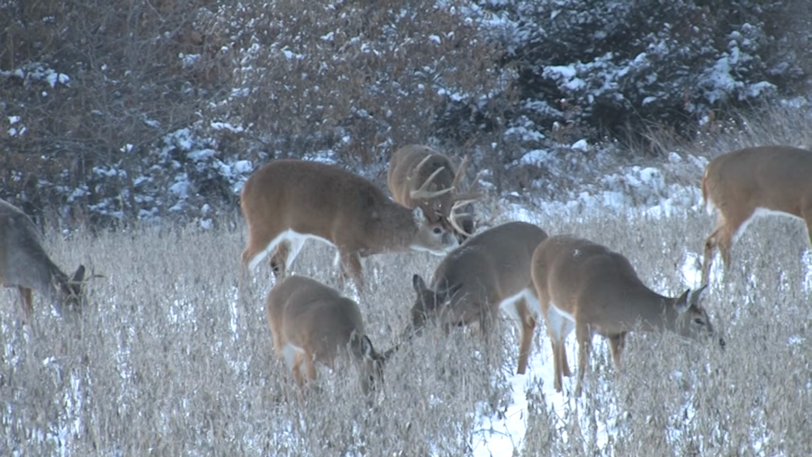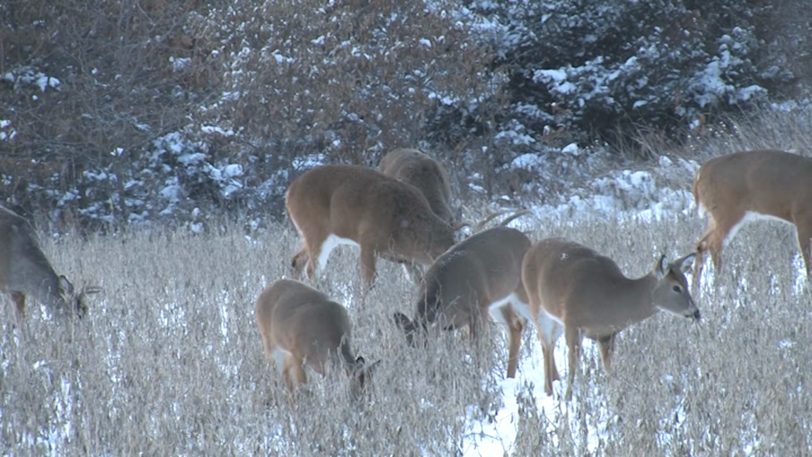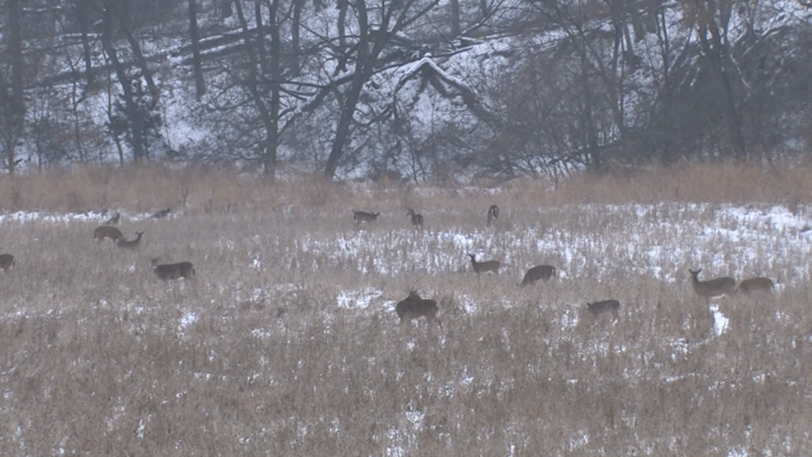He's going to tell me how many deer are on here, but I'm guessing somewhere in the neighborhood of 65 to 75 on this farm, and we've got almost a square mile. So my density, I'm thinking, is somewhere in the 65 deer per square mile range. And I've hunted areas and owned areas that had way more than that. So, I've talked about it a number of times on the show, that we don't have tons of deer.